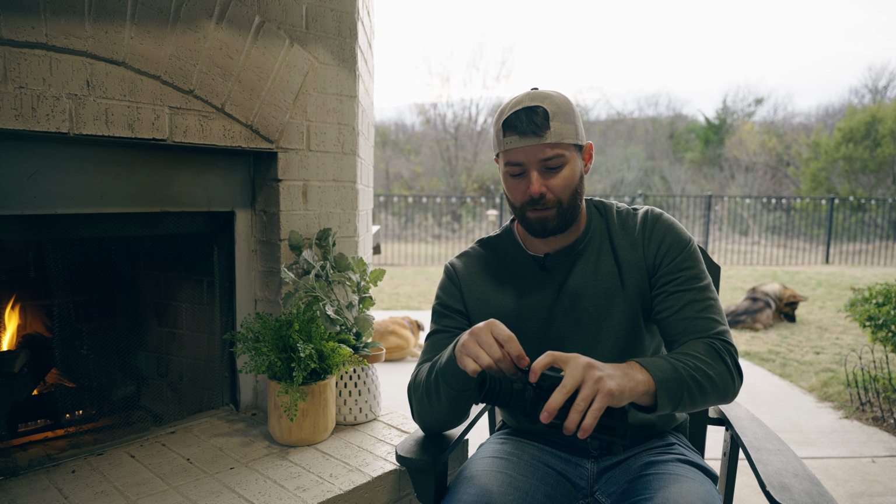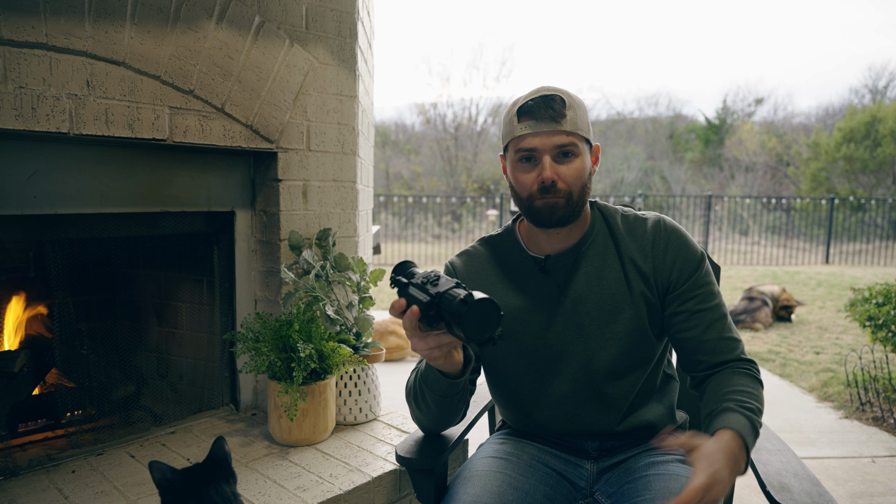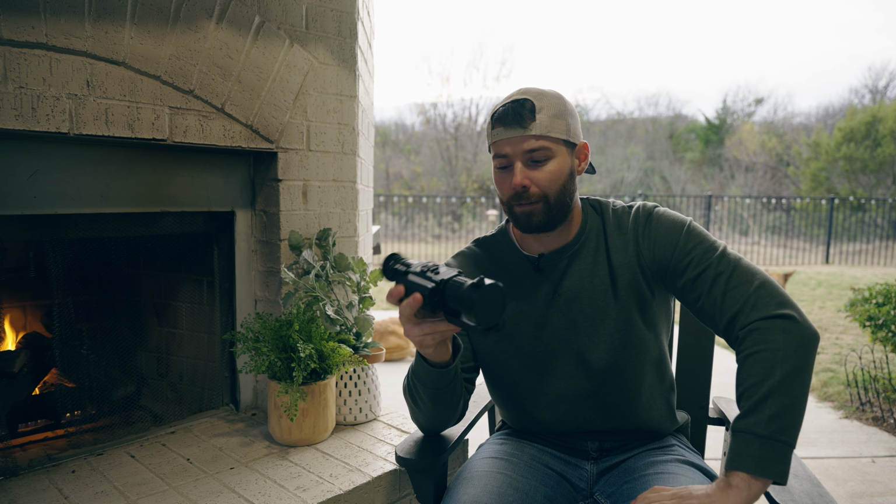Now, it doesn't have any kind of built-in LRF function, so there are not as many bells and whistles on this as some other offerings that do drain battery a little bit more, but overall pretty solid in that regard.